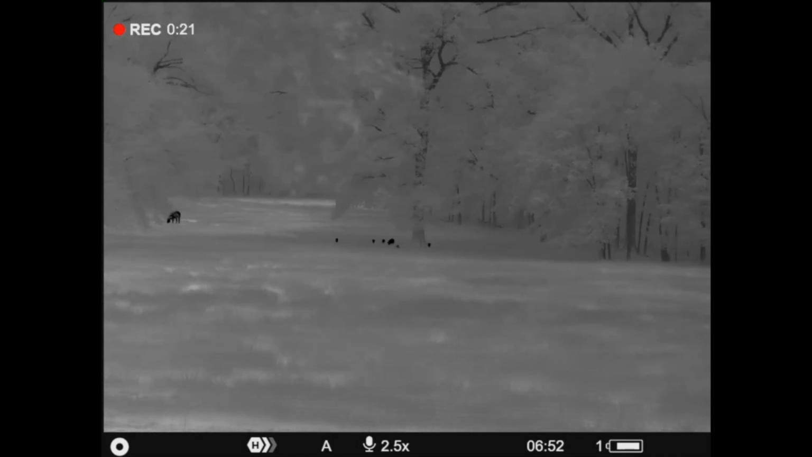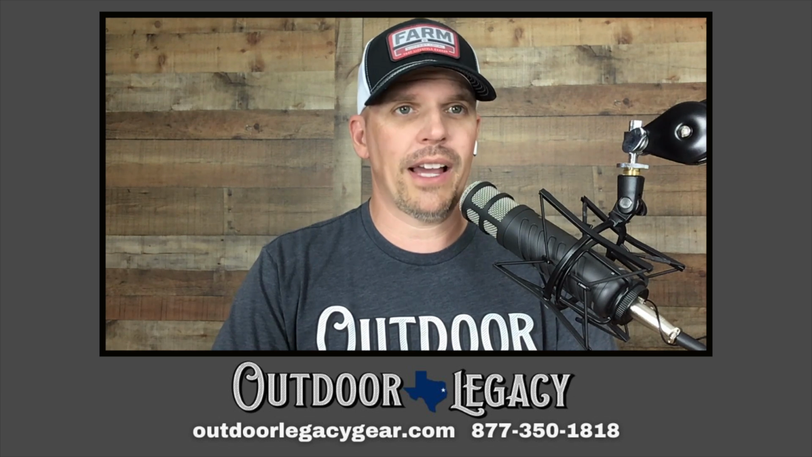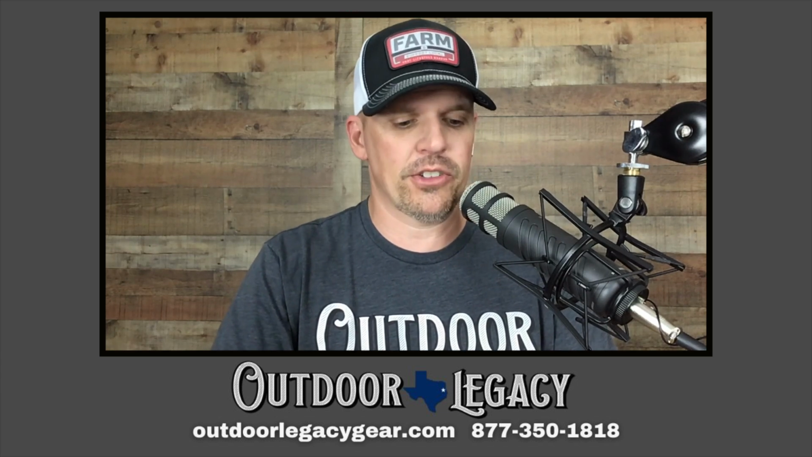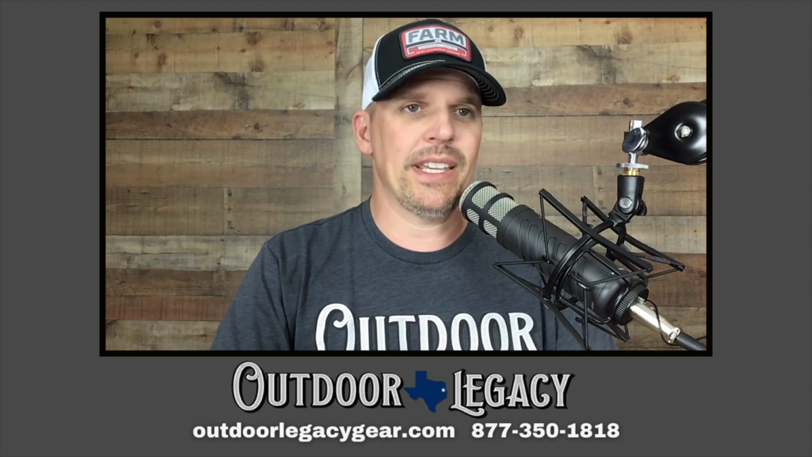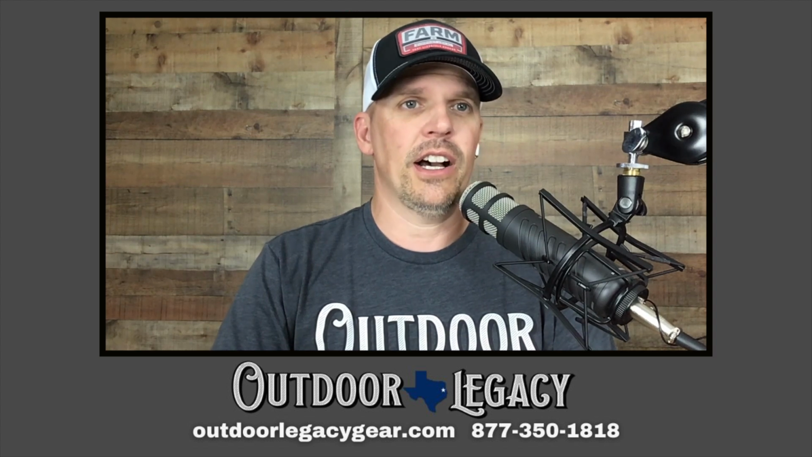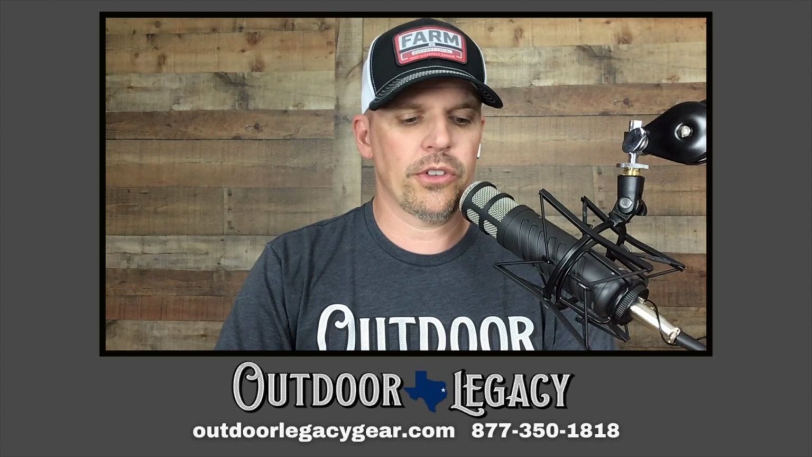Laser rangefinder is built in, and it's got an 1,100 yard max range. It's got video and audio recording, multiple color palettes. Even though it is just binoculars, not a scope, it does have picture-in-picture in there. It's got Wi-Fi streaming to go to the Stream Vision 2 app that Pulsar has. It's an IPX6/7 waterproof rating. That's submersible to 3 foot for 30 minutes. Fully dust-proof as well. Functions down to negative 13 degrees Fahrenheit or up to 122 degrees Fahrenheit as well.